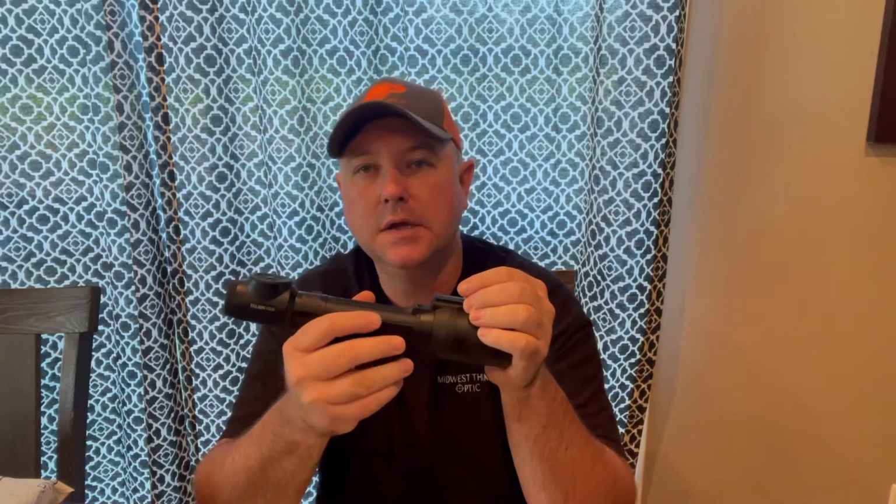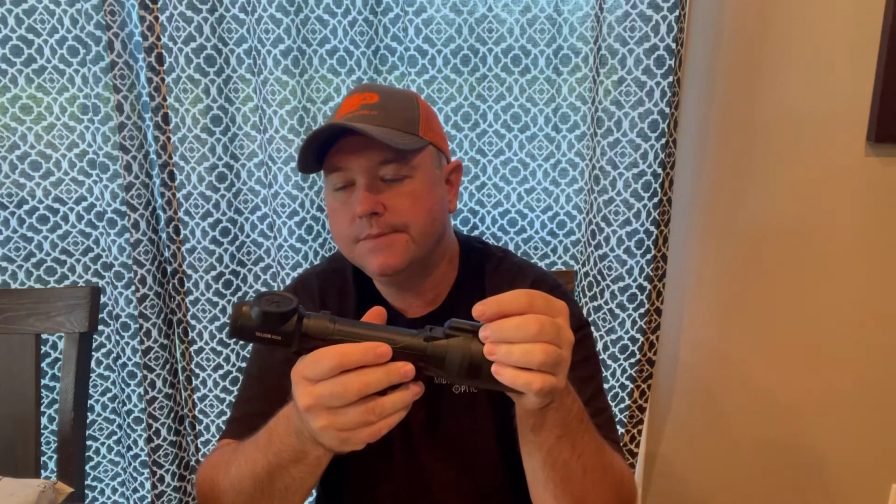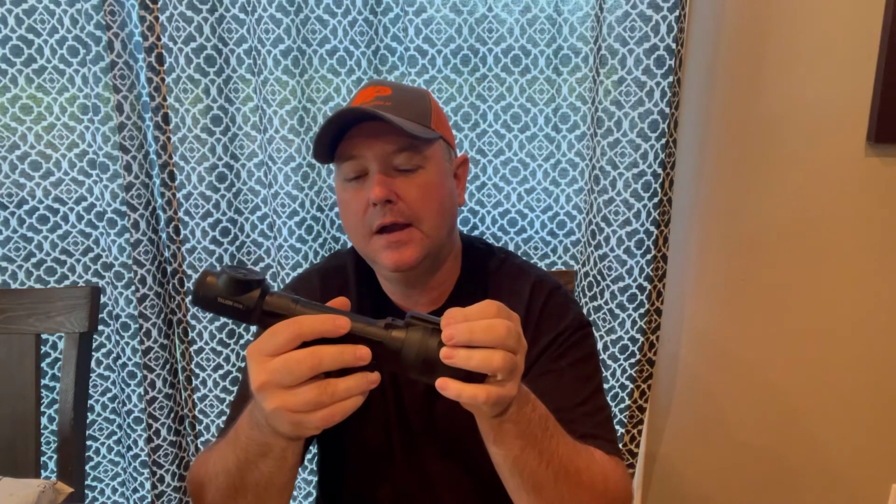It's really great. It's going to give the competition, the AGMs, the Rattlers, those are all good scopes, something to fear. I personally think this is better than a Rattler.